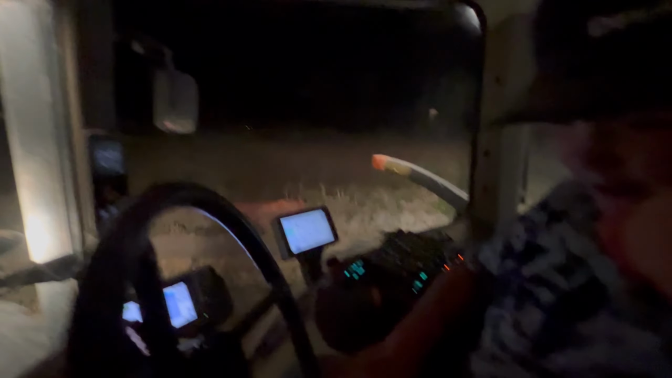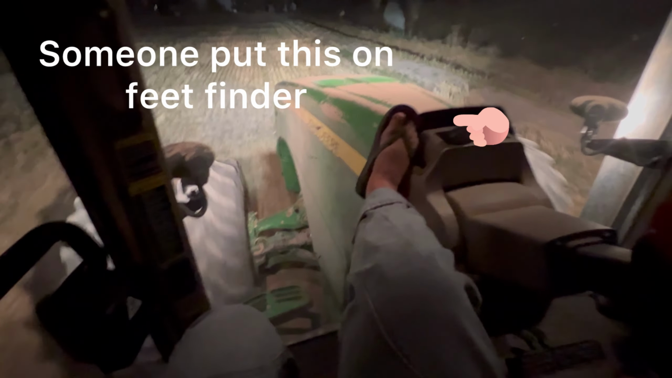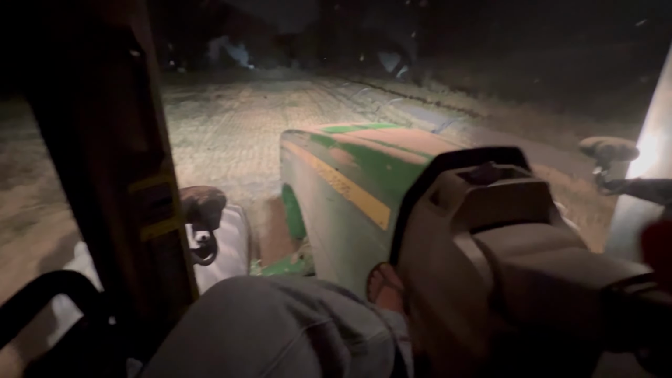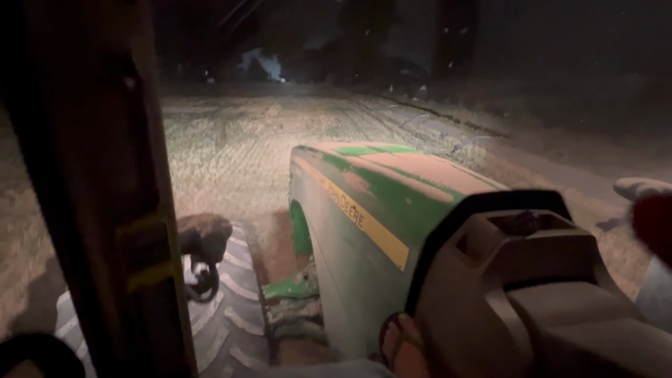What are we doing? Getting rid of the dikes on the ends so I can turn without getting the bumps. Okay. Oh dear. Now with the 7, we'd be cooked. How come? See how it has all the suspension in the front? On the 7 series, they don't have it. Oh, okay. It's rough as crap. Plus these wider wheels. Oh my goodness.